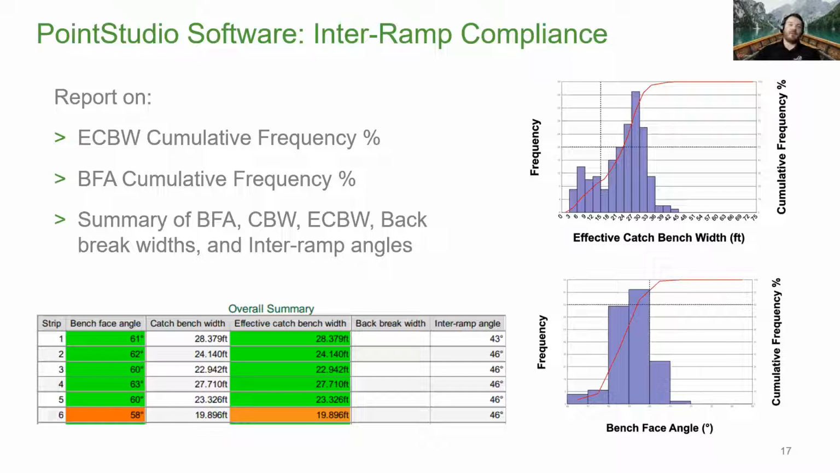So this is a reporting tool along with it creating the 3D outputs such as the surface and as-built sections. It also creates that overall summary for you where it gives you your bench face angle, catch bench width, effective catch bench width, and then your Interramp angle from wherever you've done the analysis. So from your toe of the lowermost bench to the uppermost, wherever you're doing your analysis. And then kind of just showing the histogram plots it creates, you have your effective catch bench width and bench face angle there on the right.